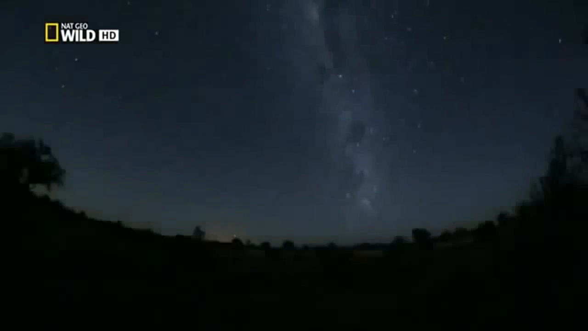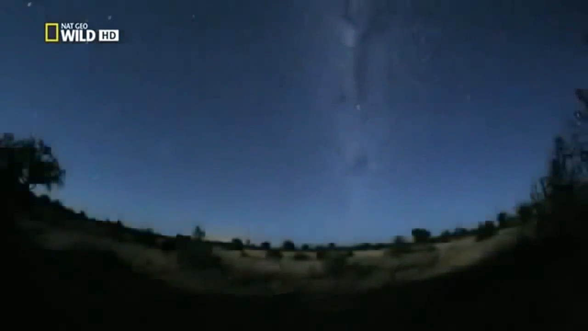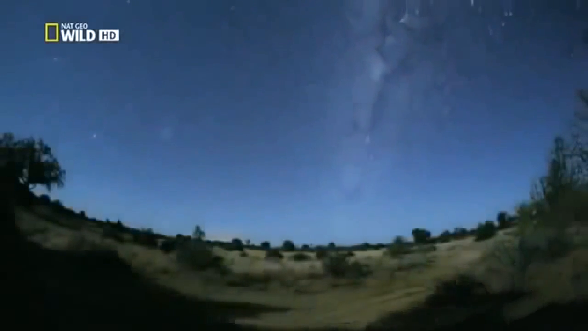The rising moon is flooding the landscape. Lions wouldn't be able to hunt now. The bright light reveals their presence.